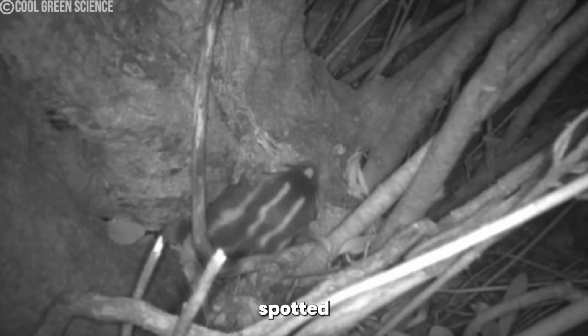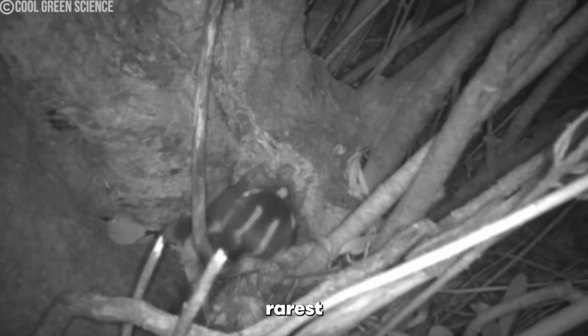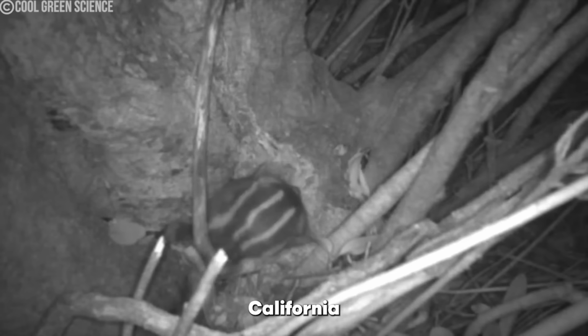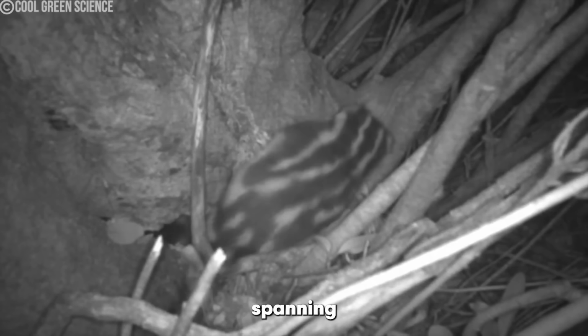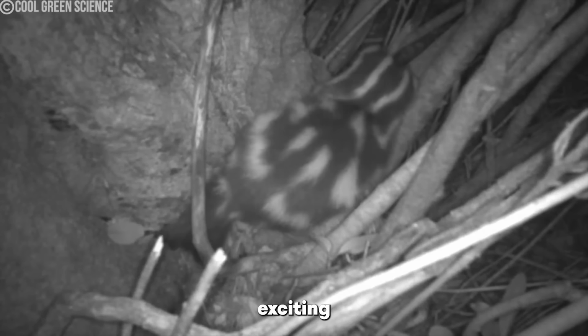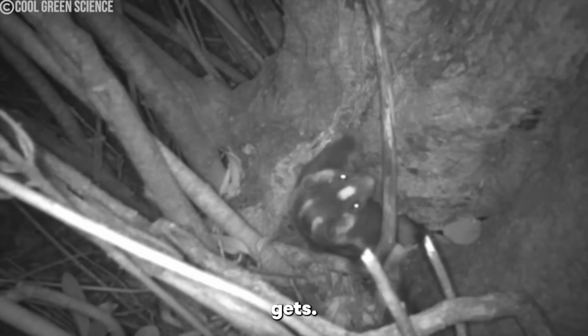The island spotted skunk is one of the rarest carnivores in the wild, with their entire population restricted to 2 California Channel islands spanning across a few hundred kilometers. So seeing one in the flesh is as exciting as it gets.